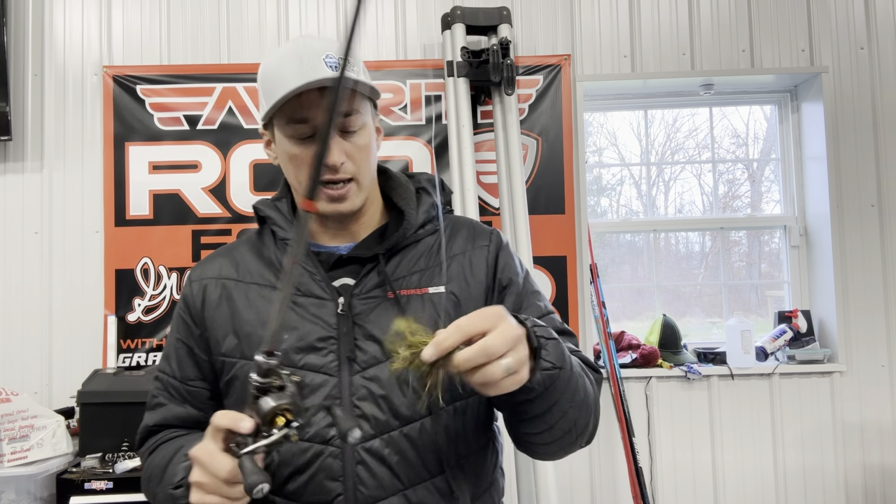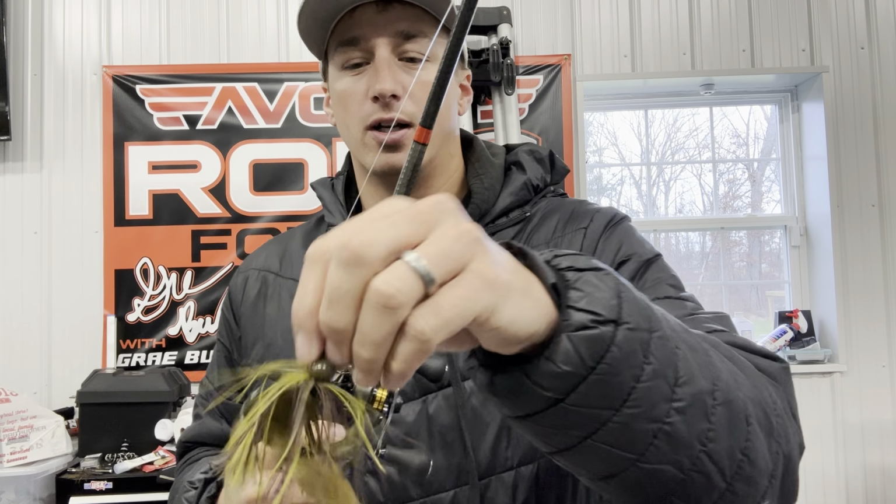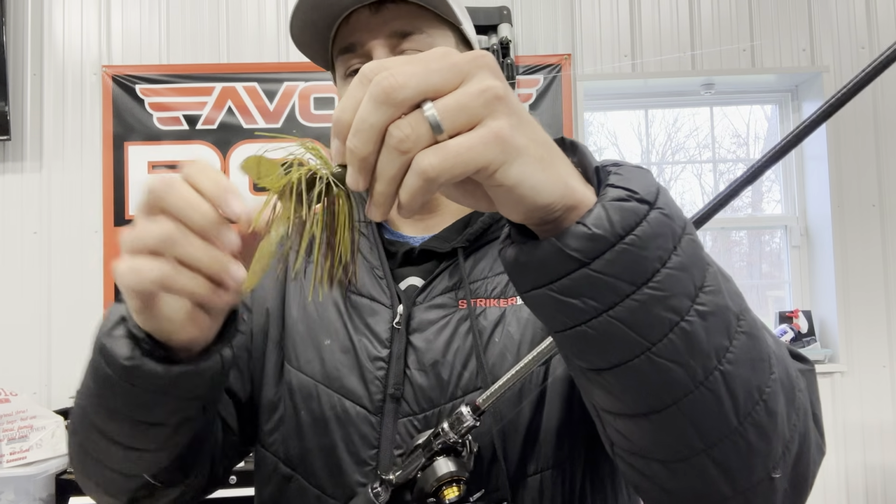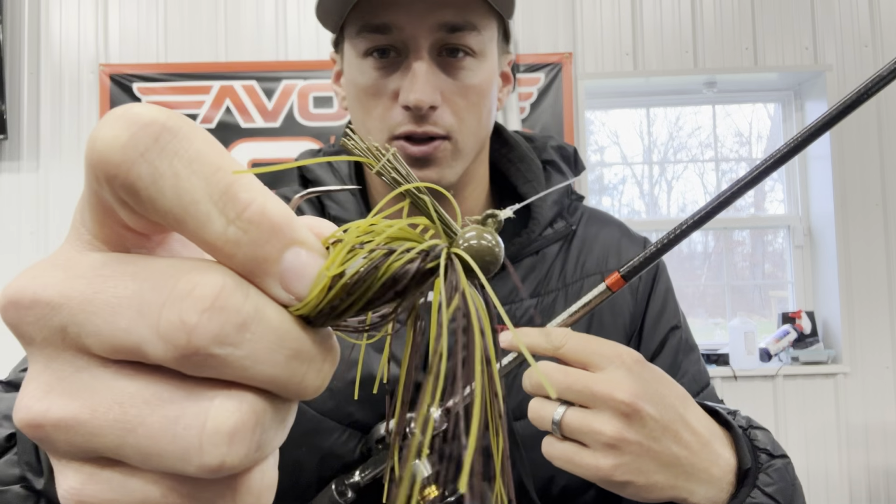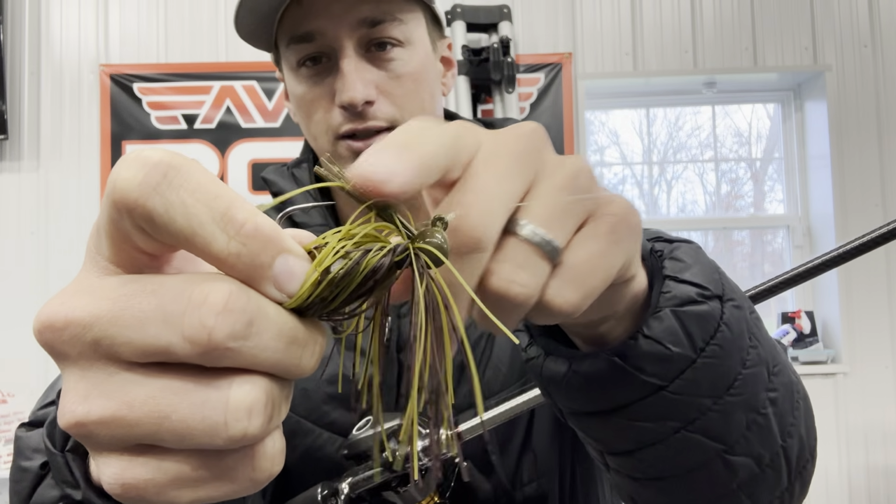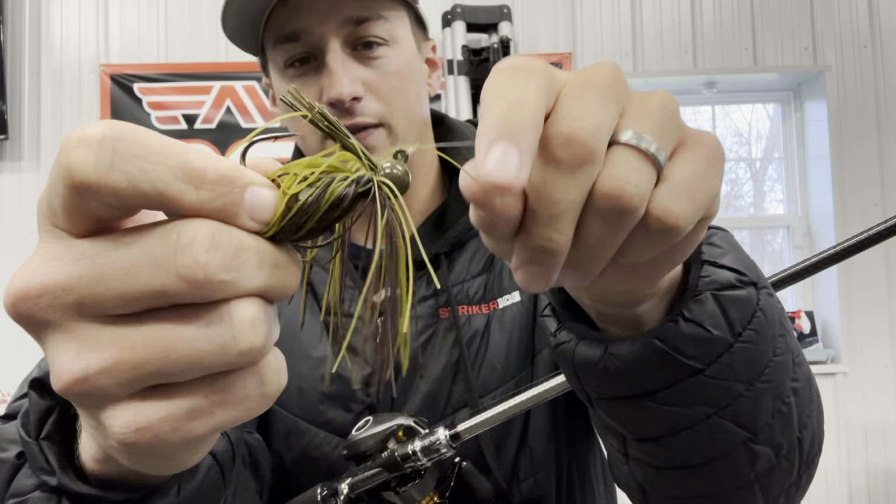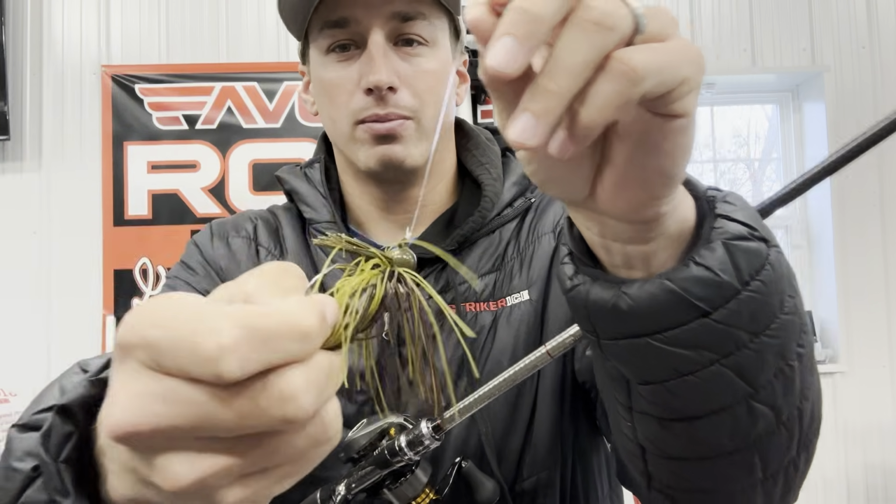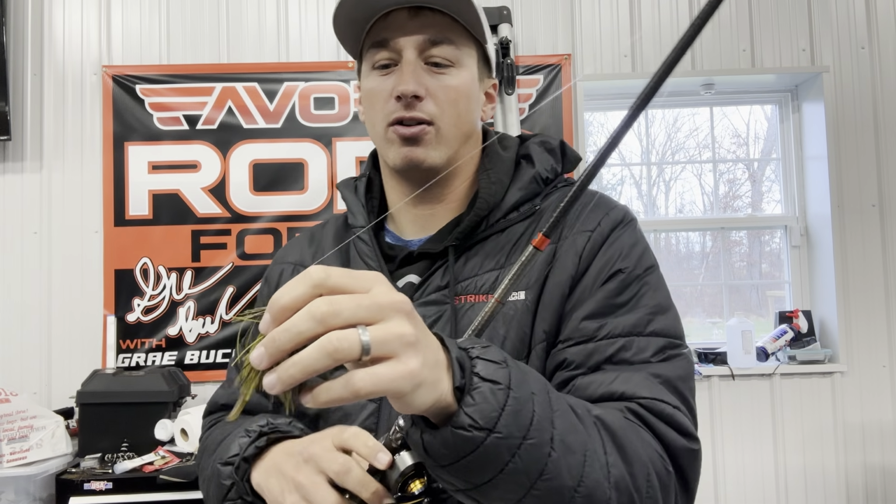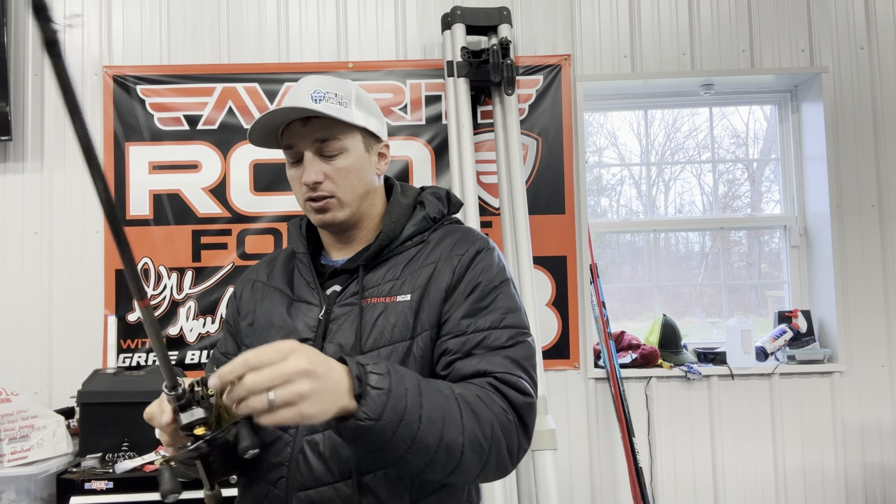I always have this tied on. This is a Buckeye Lures ball and out jig. This one here, I trimmed that a little bit. That trailer is kind of a little rough. I didn't have the sharpest scissors today, but I'm throwing that on 20-pound line. Green pumpkin, nothing crazy, just dragging that along those hard spots.